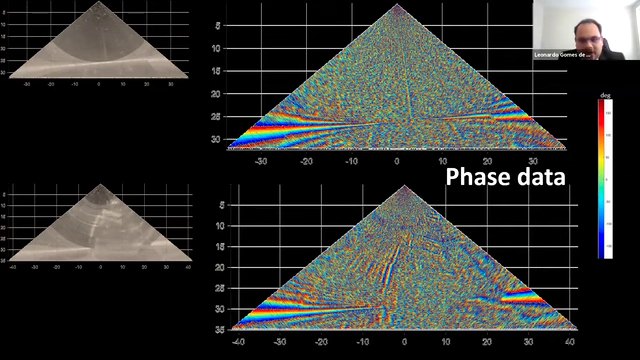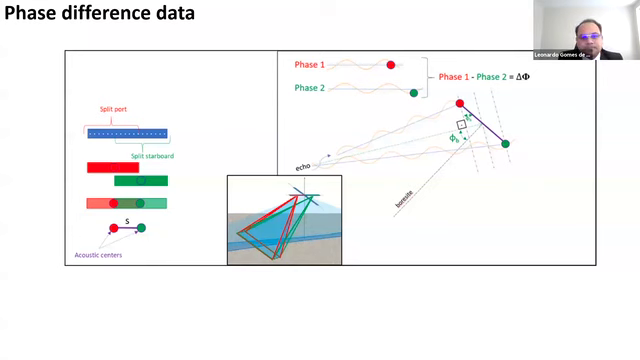I swear I'm not trying to do a color blindness test now, but after a long time looking at these images, I realized that the direction in which we look at this rainbow can be important. But first, let's remember what this data is. Phase data is obtained by splitting an array in two subarrays, steering them to the same location, and measuring the difference between the phase information on each part.